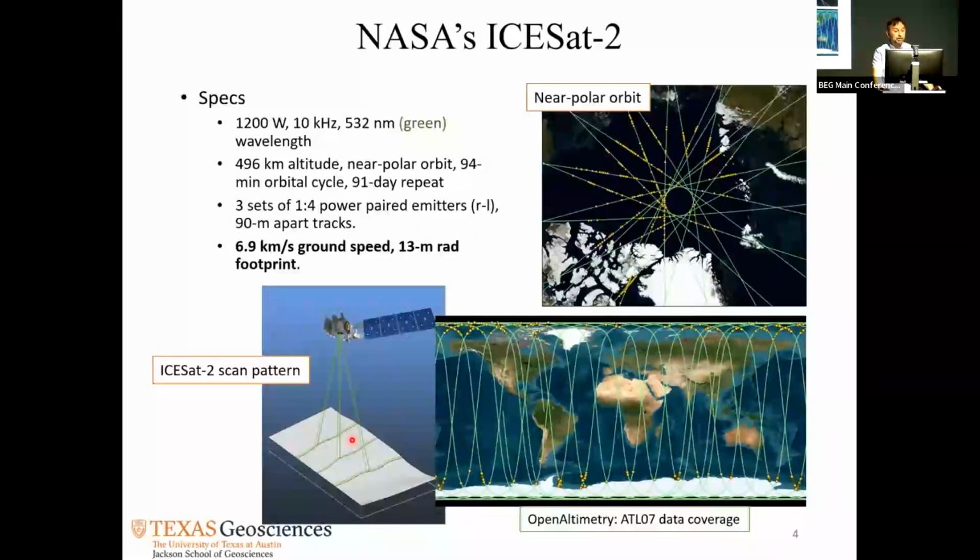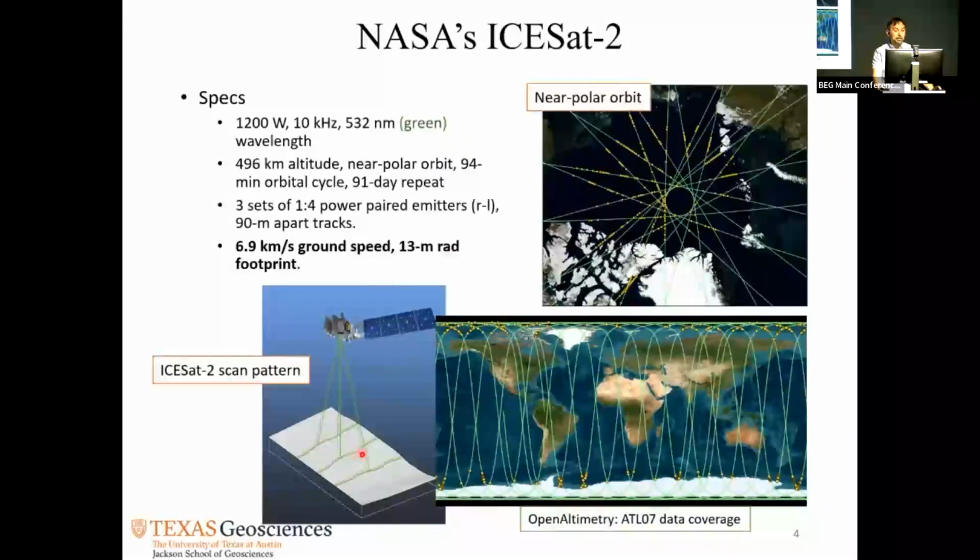It has 3 sets of sensors. They are paired, so there are 6 sensors in it. Their powers are different so that they can detect low reflectance and high reflectance. These sensors are 90 meters apart from each other, and there are 3 kilometers from one end to the other. So the problem is what I highlighted here.